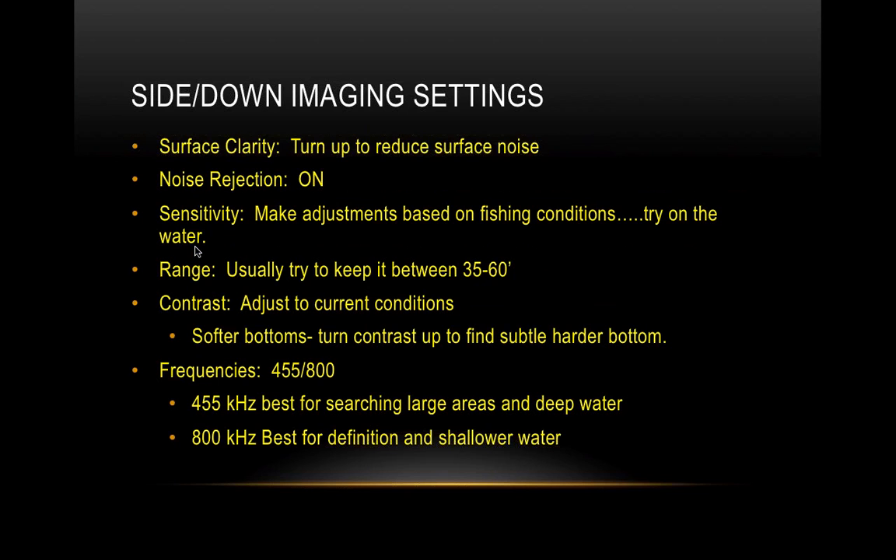beam. As far as range goes, this is something I see a lot of people make a mistake with: they want to see as much as possible. They want to see 360 feet, the maximum amount. If you do that, you're missing so many little details. You might be able to see the giant drop that's on the right-hand side or whatever, but you're not going to be able to see that little school of fish that's hanging around that invisible stump that you should be able to see.